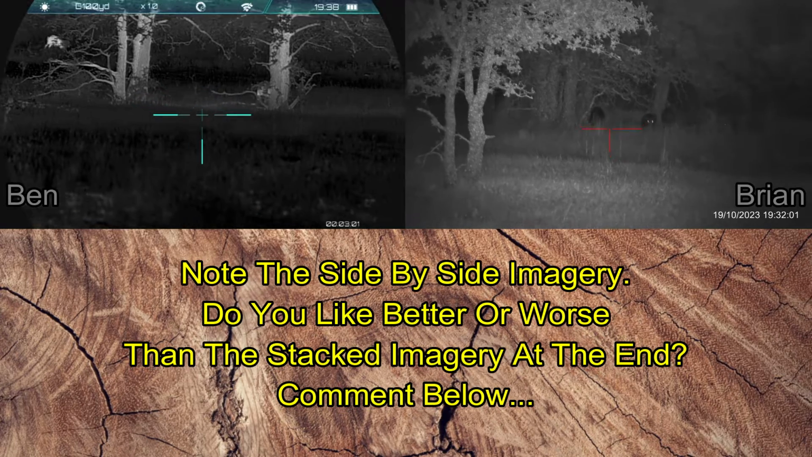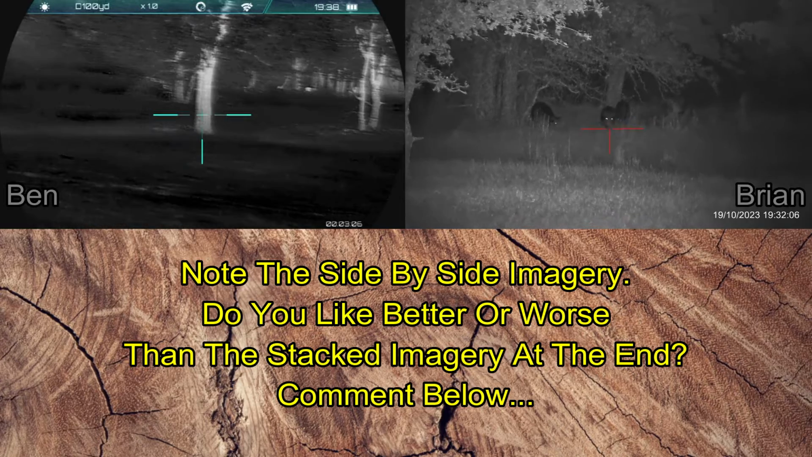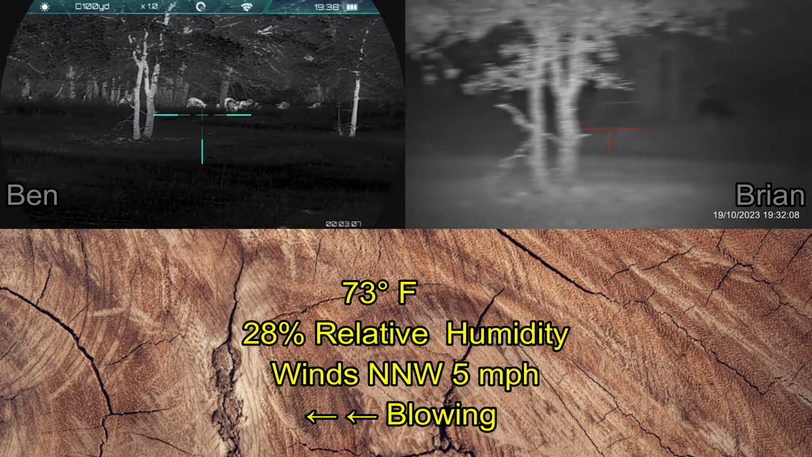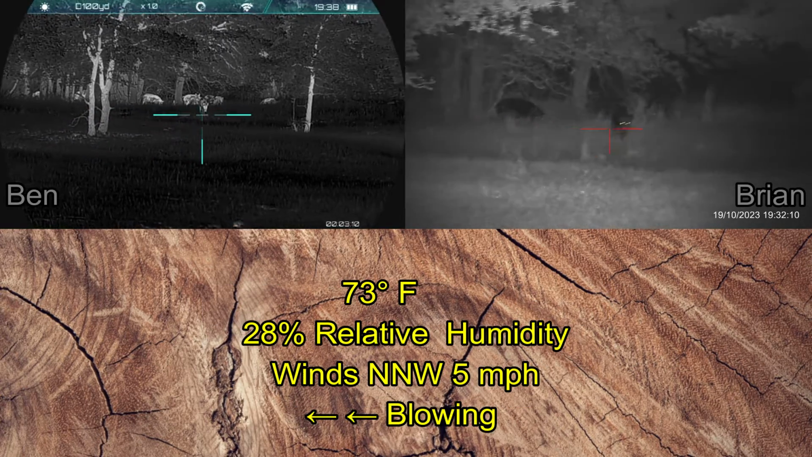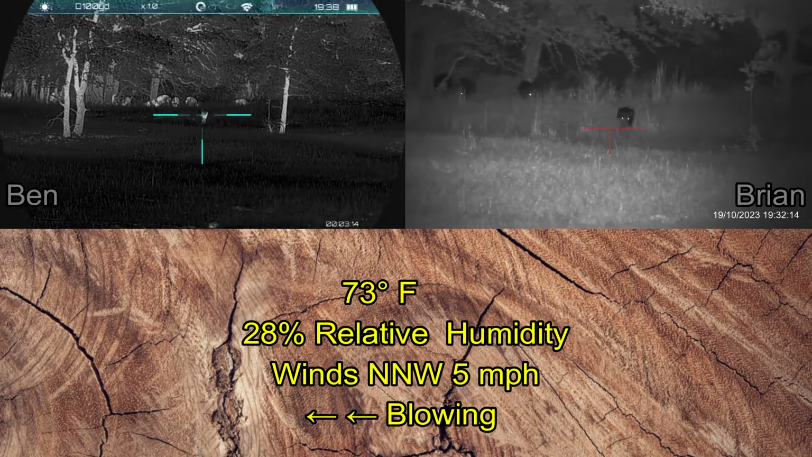Now we've got the images side by side. This is how I normally do it. At the end of the video, we've got some images that are going to be stacked. I'd like y'all's opinion on which looks better, which is easier to follow. Where we're set up, the wind is coming from right to left, so we're not a problem wind-wise.